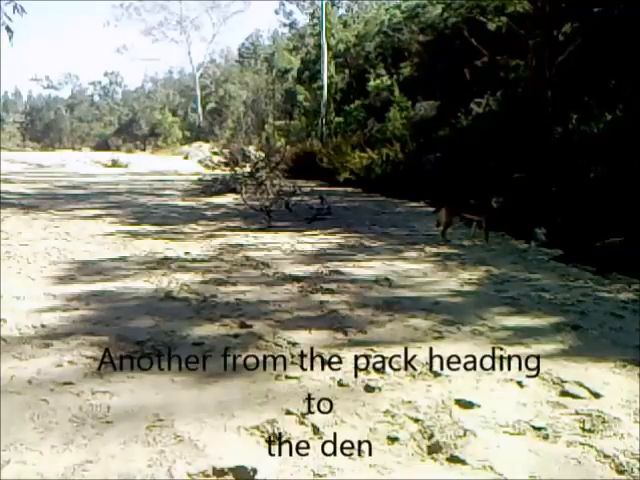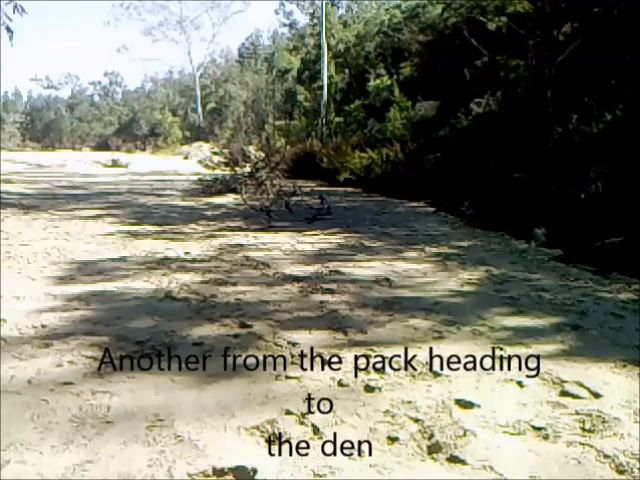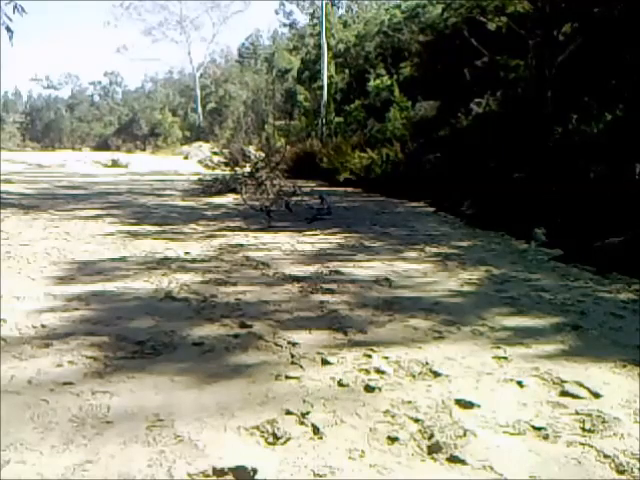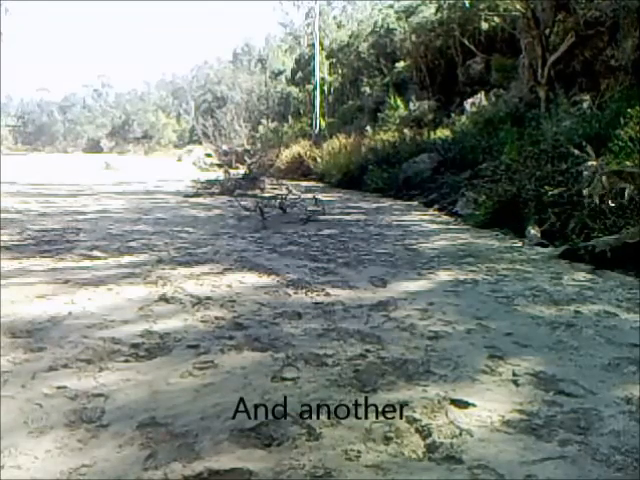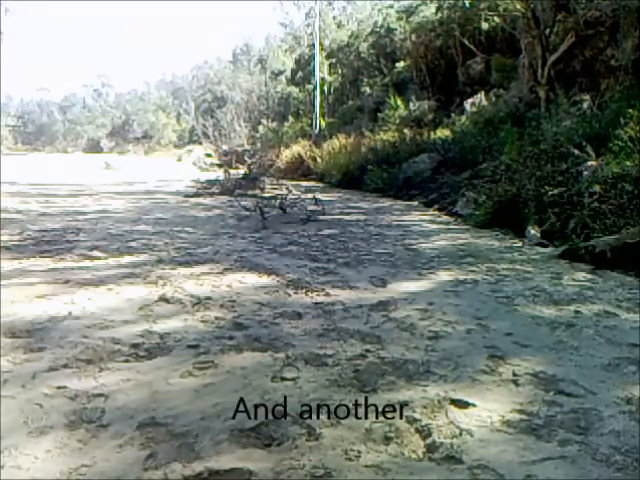There's another dog heading up. That's a different dog heading up into the den, and another one heading up into the den. These are all different dogs.